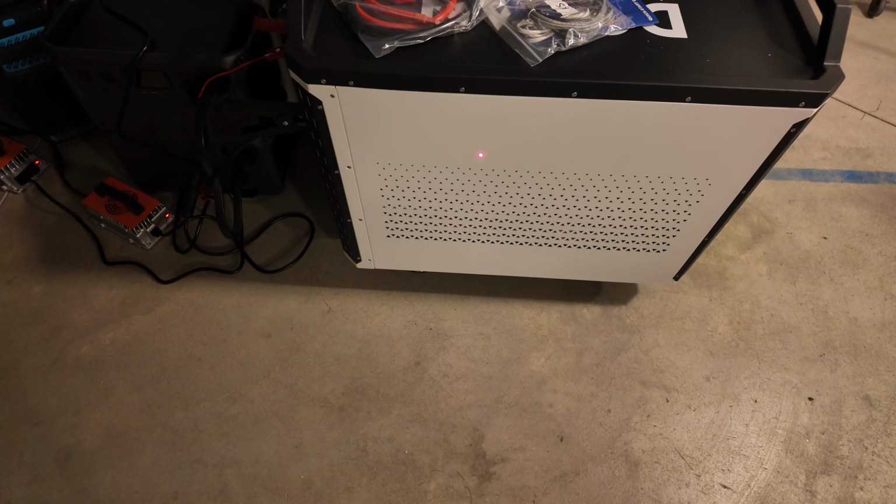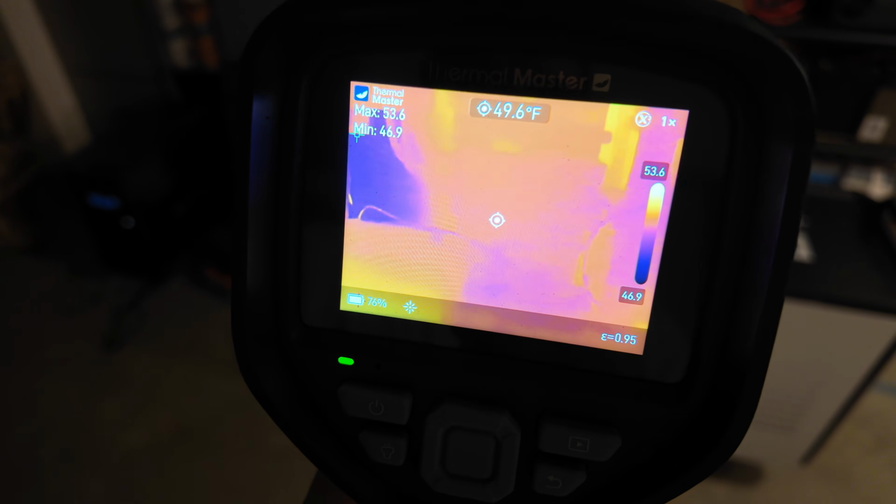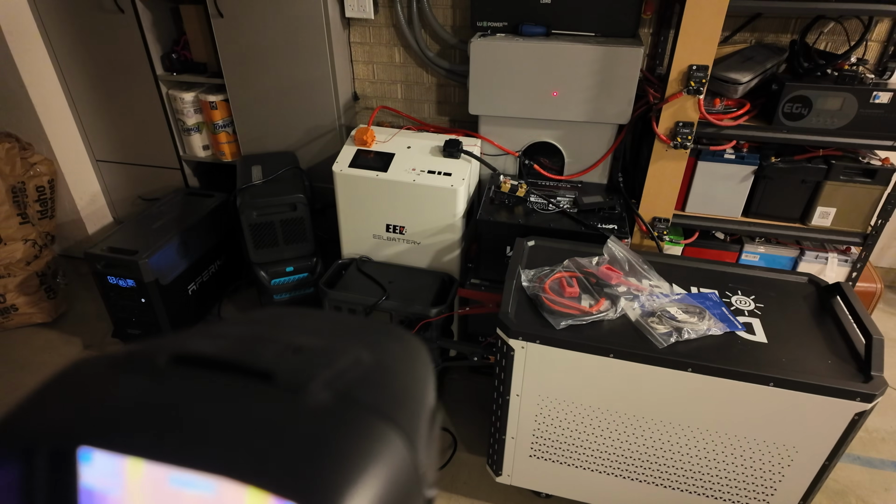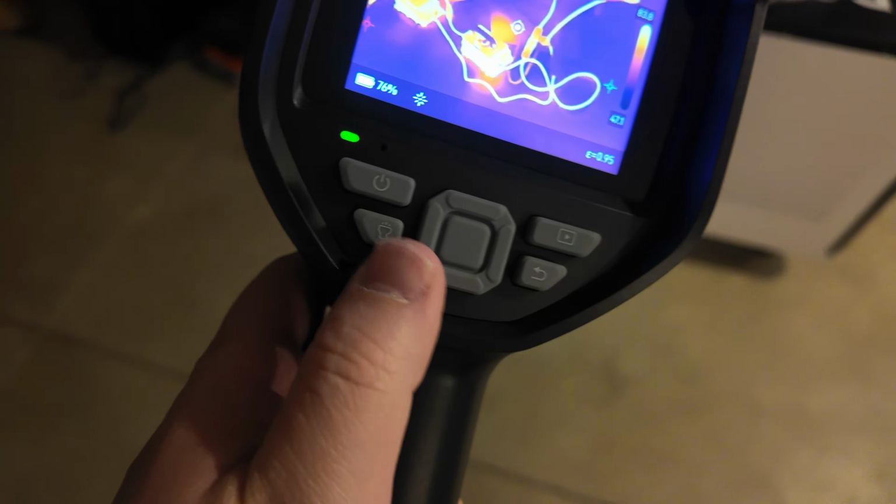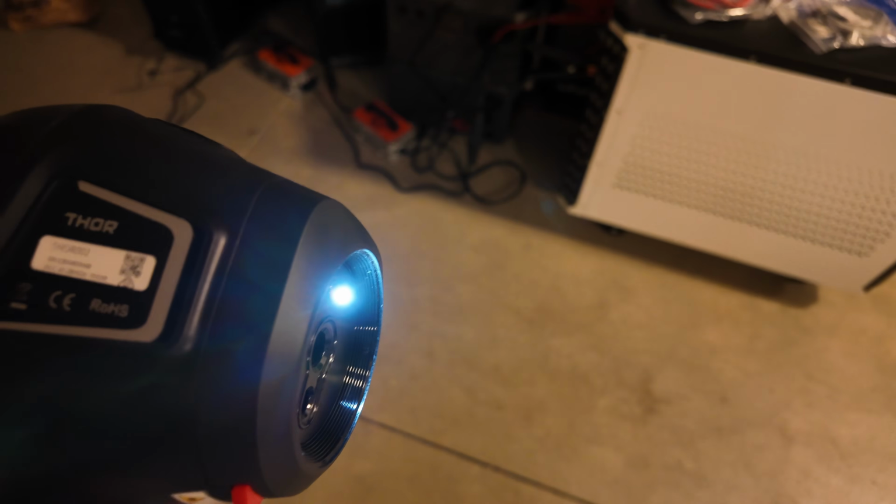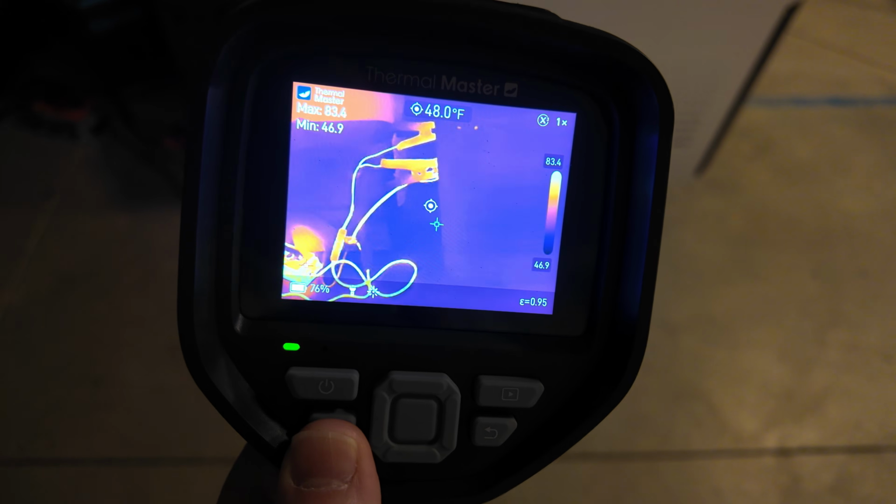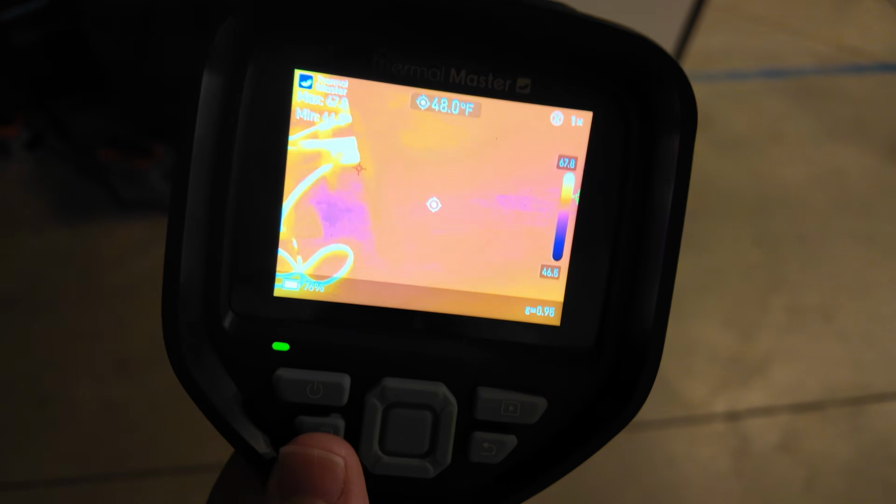So you can see exactly where the center point on this camera screen is pointing, and ensure that you're pointing at the correct spot for temperature reading, which is very cool. And then if I press this again, a short press, you're going to have the laser pointer as well as the little white light. To turn it off, press and hold. That will get rid of the laser, and then you have to click off the white light.